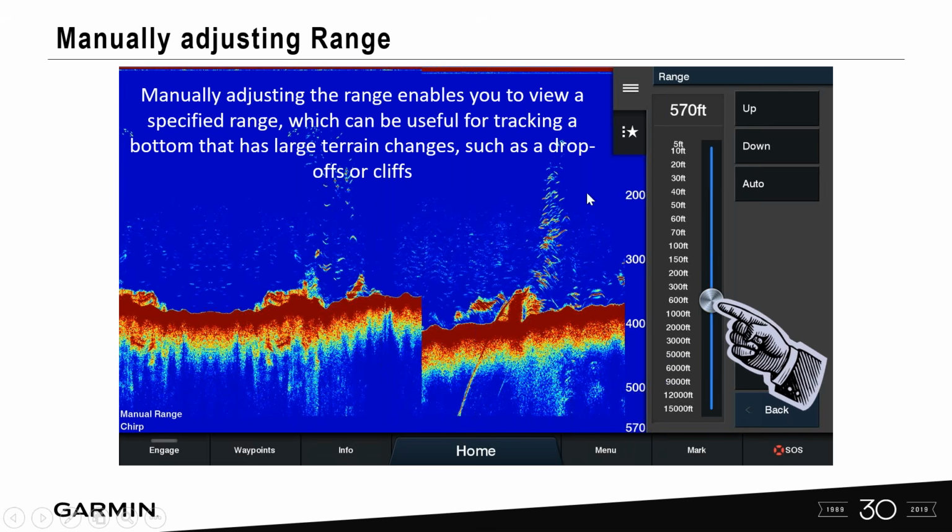You want to keep that third of your screen on there, and if you set that particular range at a certain depth setting, you're not going to get this line that appears. That's why you would adjust the range settings.